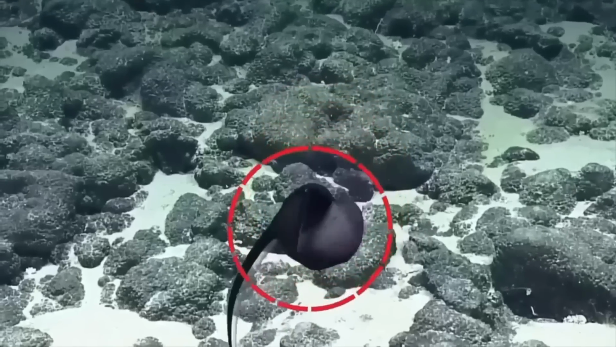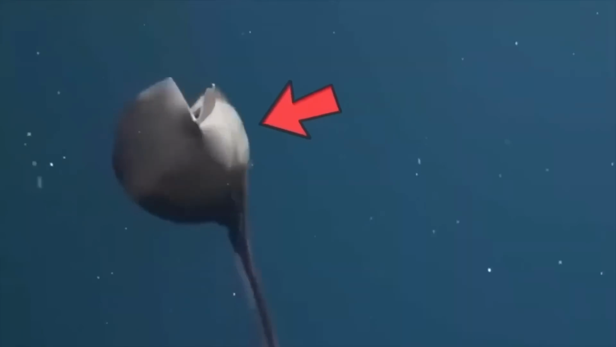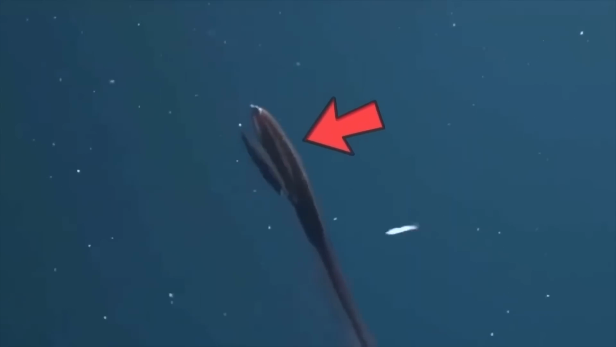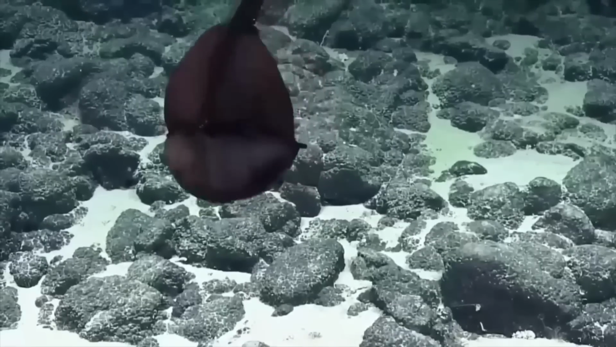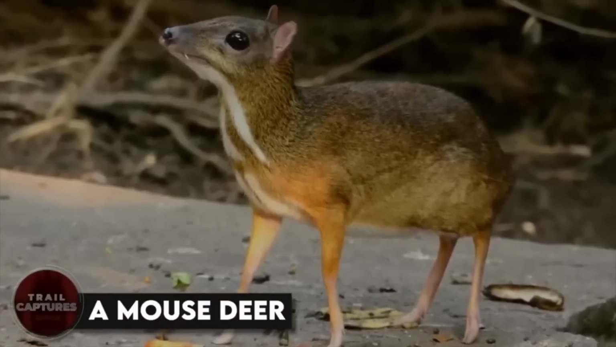It turns out that the fish is called a gulper eel, and it has a special kind of mouth that can puff up to eat big things. This fish is really interesting because of its cool mouth and the way it moves around. Overall, it's pretty amazing.